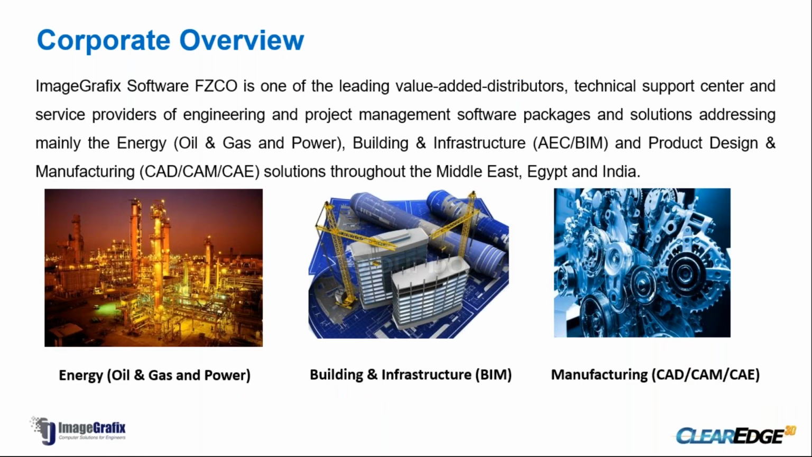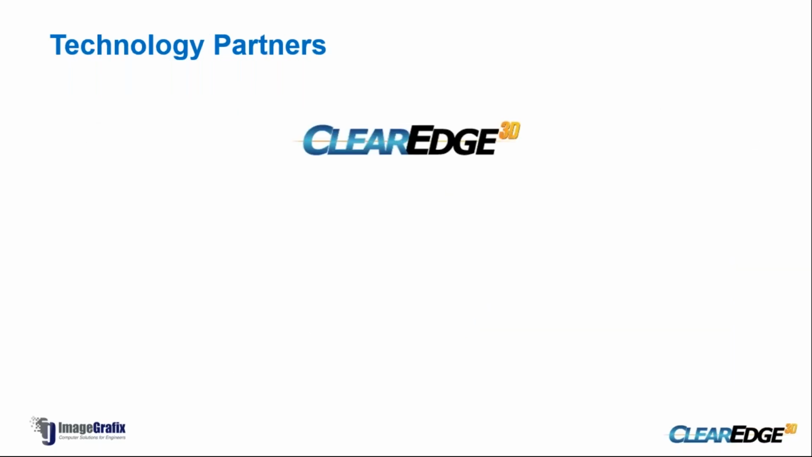As ImageGrafix, we are one of the leading distributors. As a company, we concentrate on 3 different segments of industries and markets: oil and gas and power, building and infrastructure, and the manufacturing industry. Technology partners: ClearEdge is one of our technology partners. We have tied up with them on the ClearEdge products, which we are going to witness today.